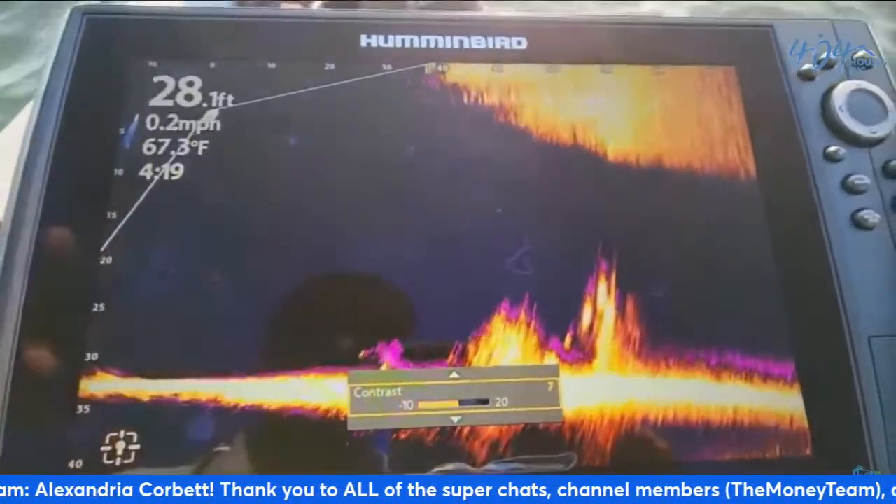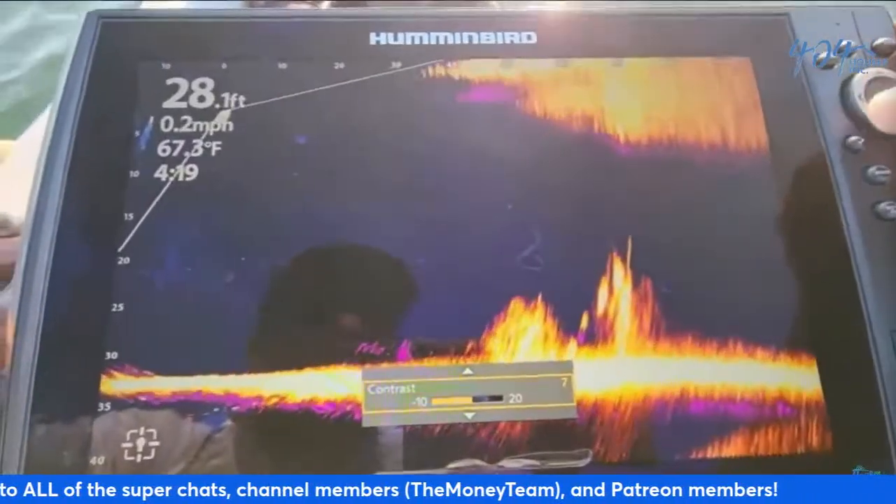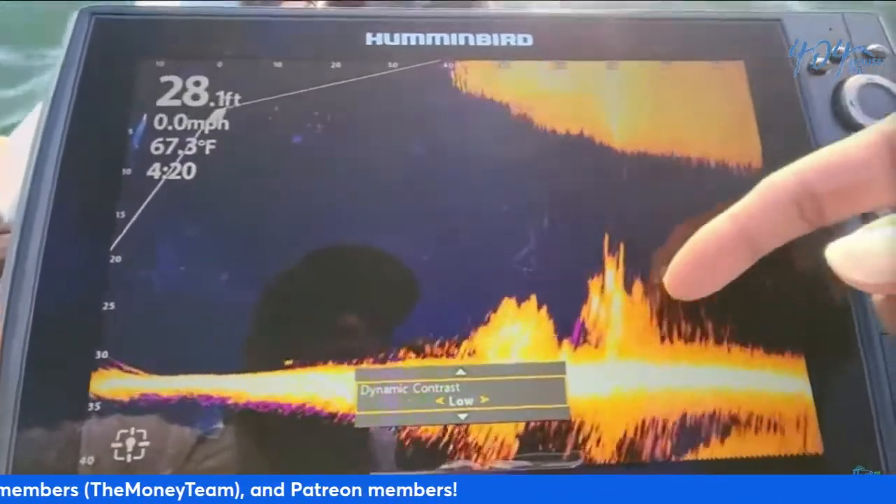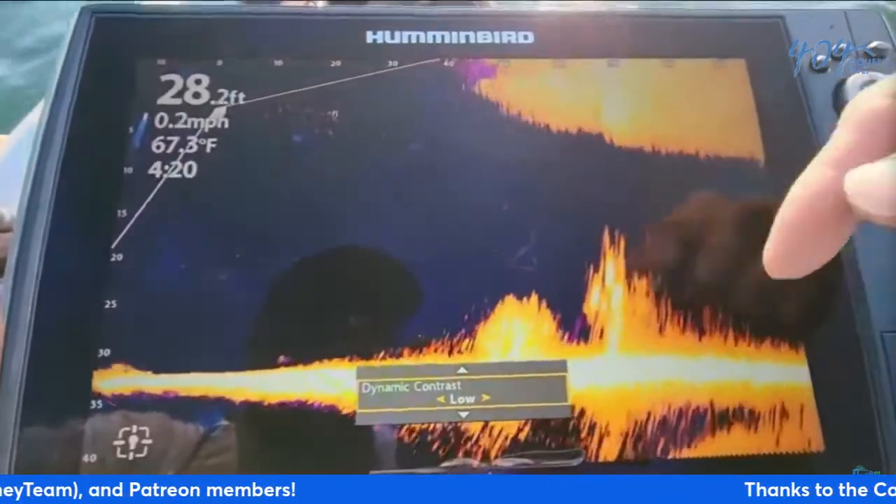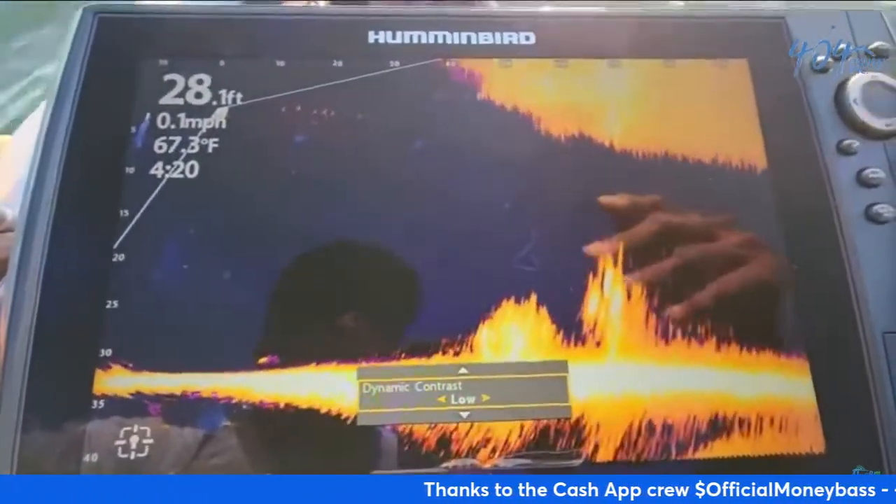And as you guys know, those are probably catfish because I just caught one. All right. And let's see the other thing we can take a look at real quick. Dynamic contrast. I have that on high. If we put that on low, you see it kind of changes the picture a little bit. So these are some things that you kind of want to play around with to get the picture to the way that is best for you.